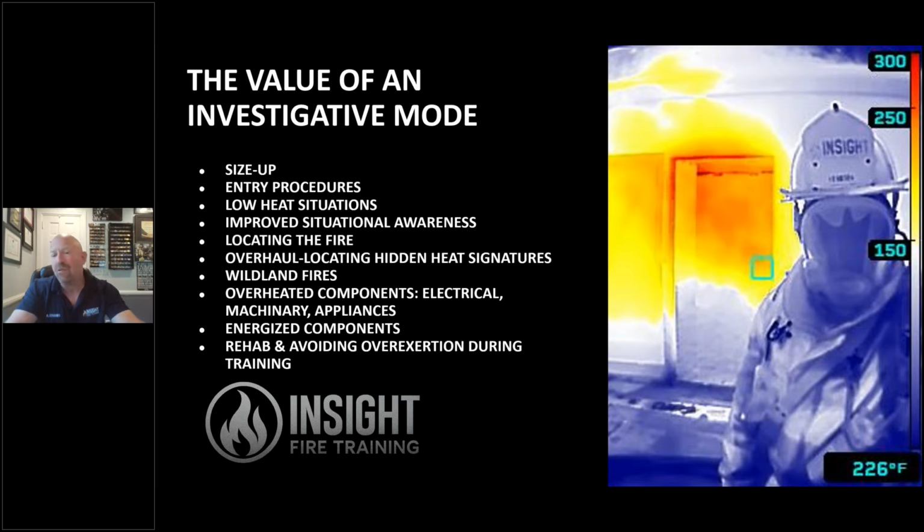So where can I use these valuable investigative mode color palettes, such as survey mode? I can use it in size up, which is one of the main things they point out in near miss incidents and line of duty deaths: an incomplete or inadequate size up. They very seldom mention whether or not they used the camera. If you start using a camera in that size up, you start recognizing those heat signatures, where the building is hottest, coldest, which is a huge benefit to know where potential survivable space could be and areas where the fire might spread to. And this can help you with your line placement and search priorities.